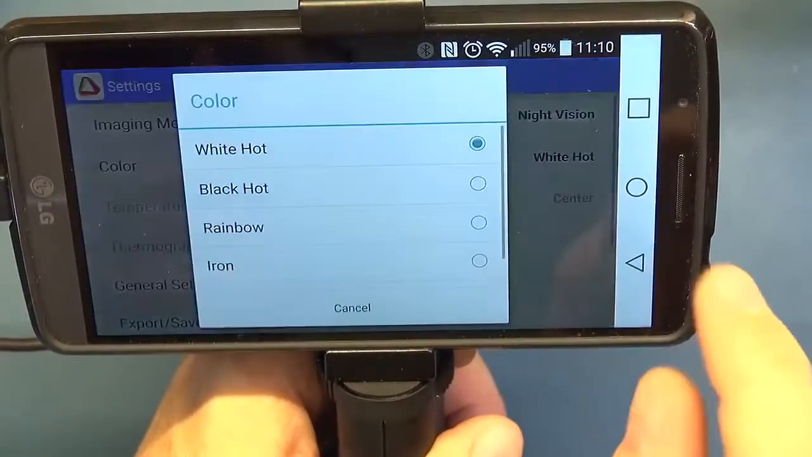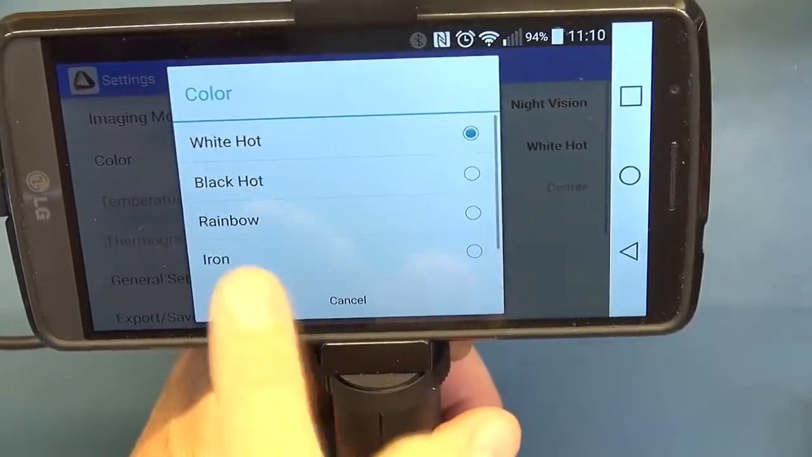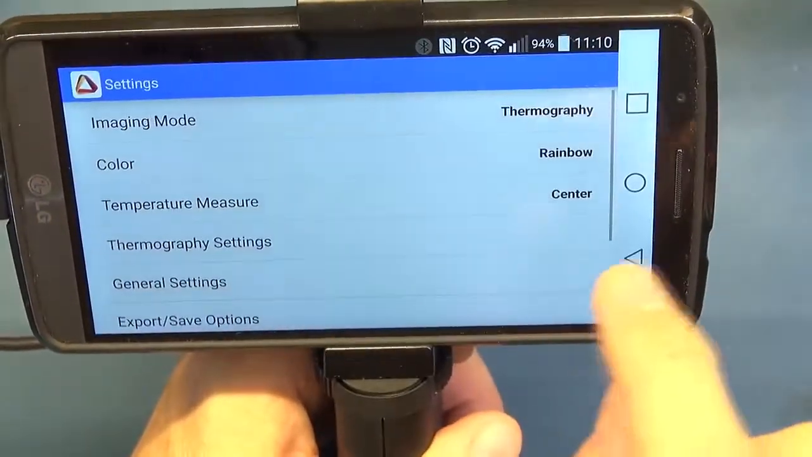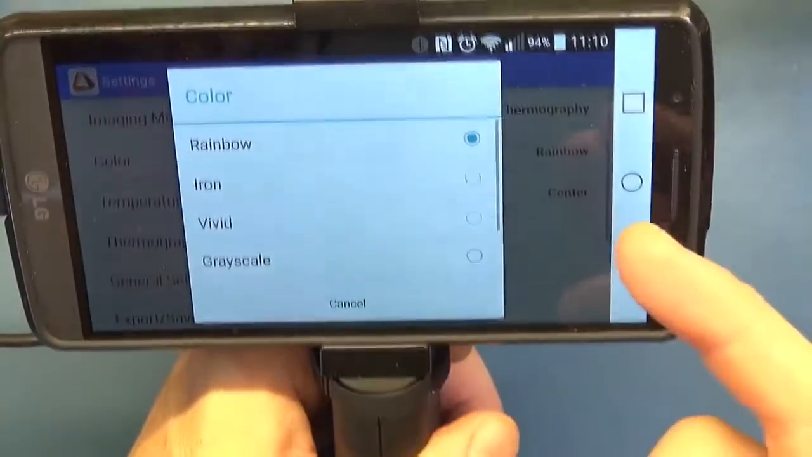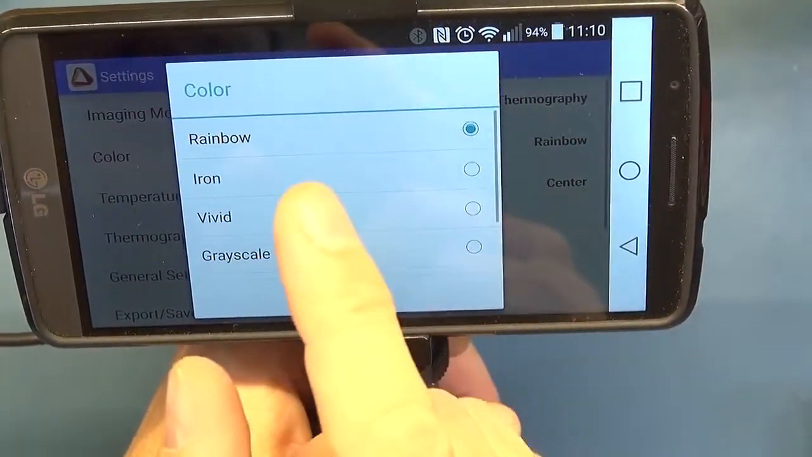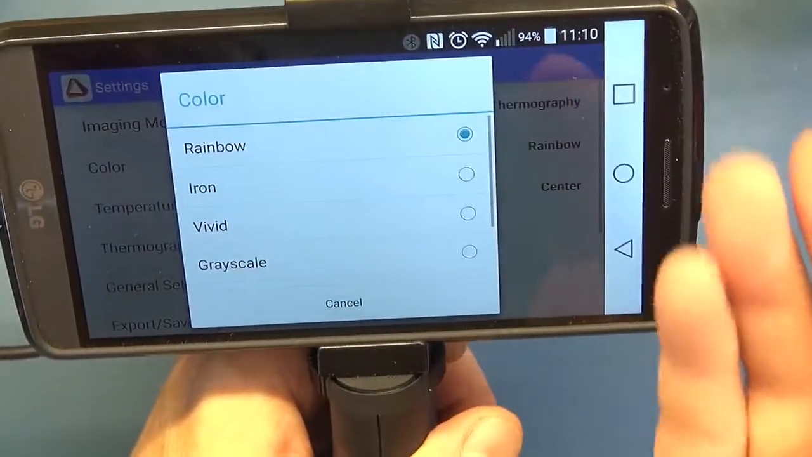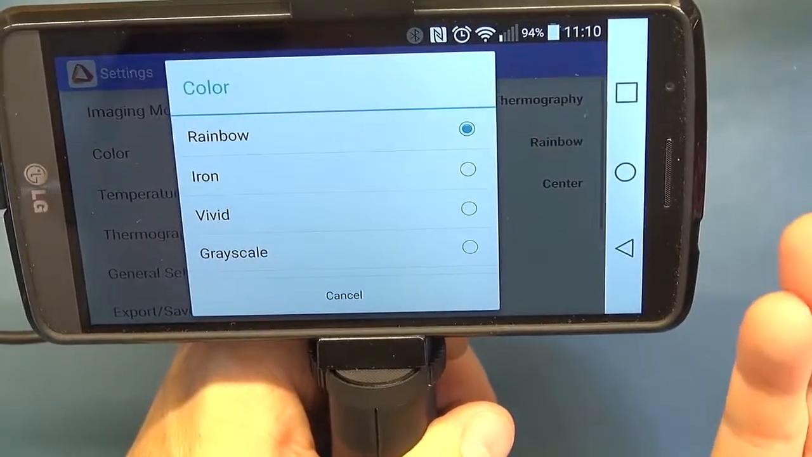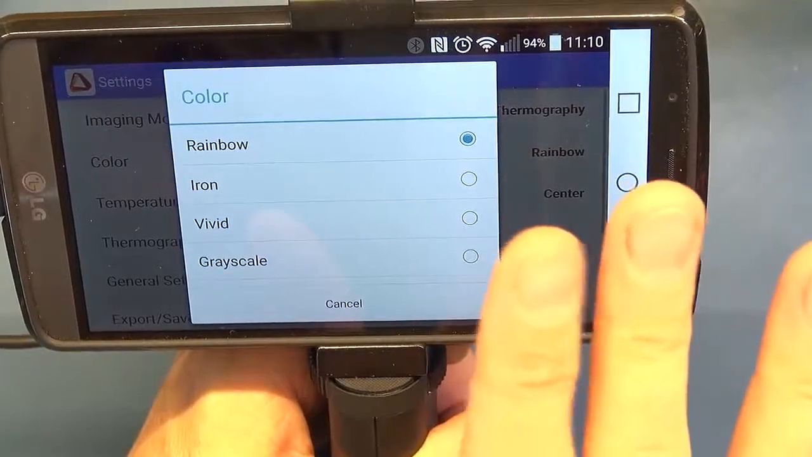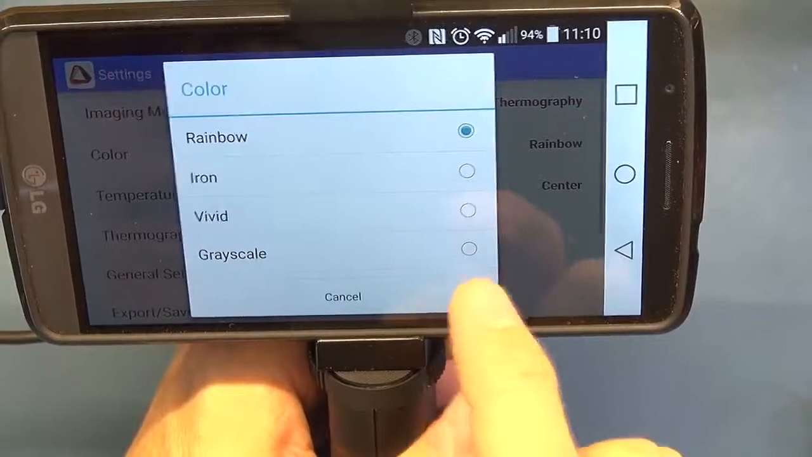So you've got white hot, you've got black hot, so you can decide which is your hot temperature, either the white or the black, rainbow and iron. Going to the thermography modes, you've got several palettes, and say this is personal preference. I have noticed though that depending on the palette, you may get some different details coming out in a thermal image. So it can be personal, or you might want to change those palettes when you're looking at something where you're trying to discern perhaps a really subtle temperature change between two objects. But you've got iron, vivid and then your grayscale.